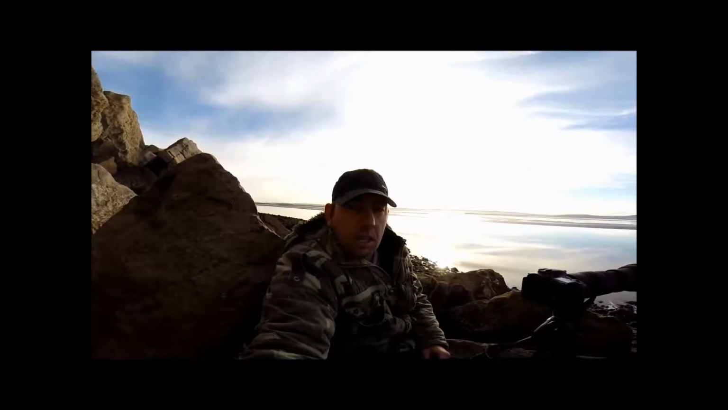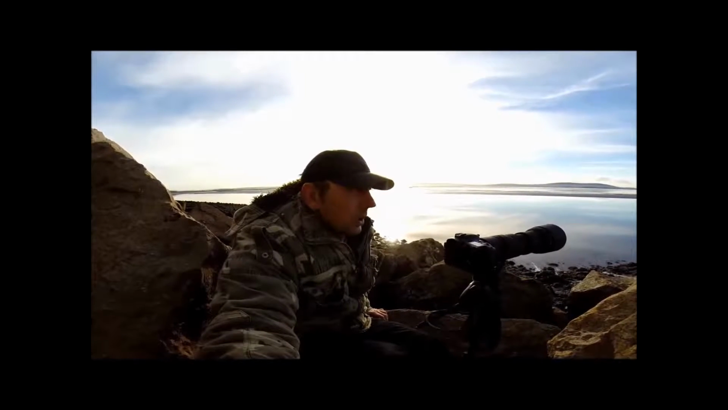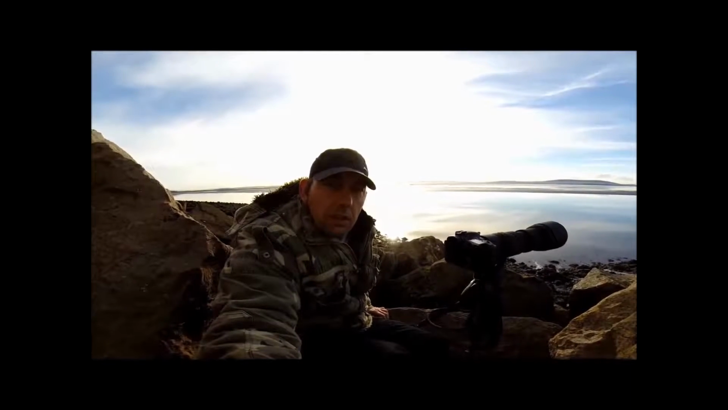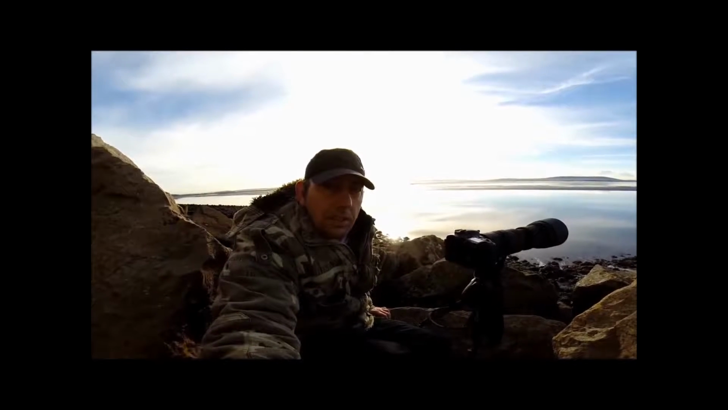Right down the coastline in sea defences, tucked in some rocks. We come to this location looking for signs of otters. I've actually picked an otter up this morning, but at a different location. I've had some footage and some photographs, so there is evidence that we've got otters in the area.